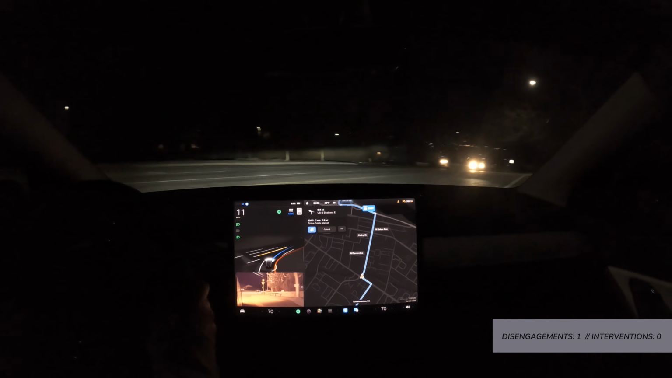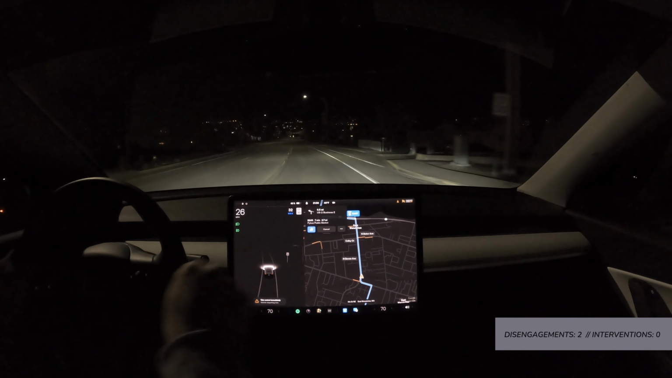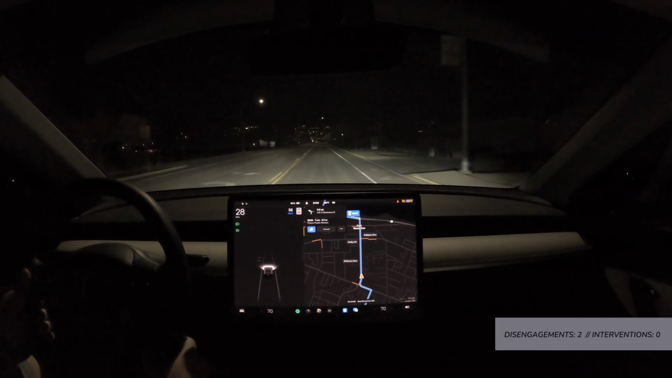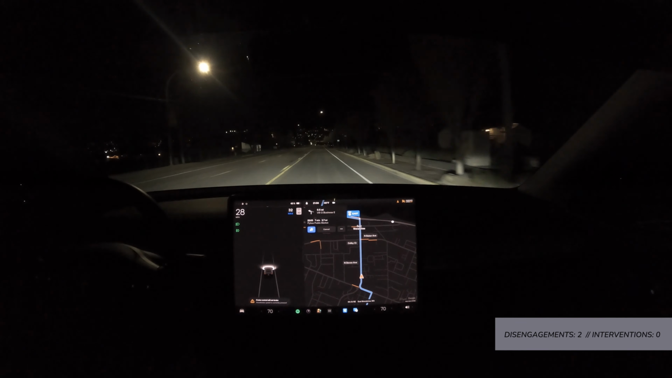Okay, not sure why it's slowing here, and I'm taking over because again the line markings need to be repainted here, and I don't know if you'll be able to see it on this, but essentially, oh, did I get kicked out? No, I don't think I got kicked out. Oh, I'm on cruise, I see.